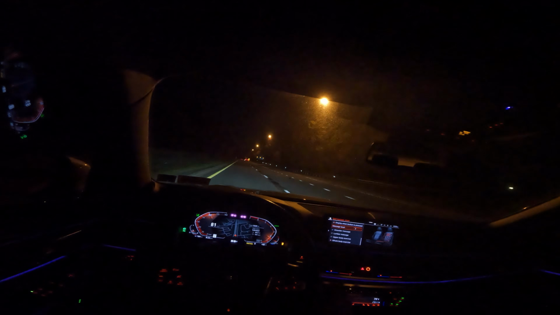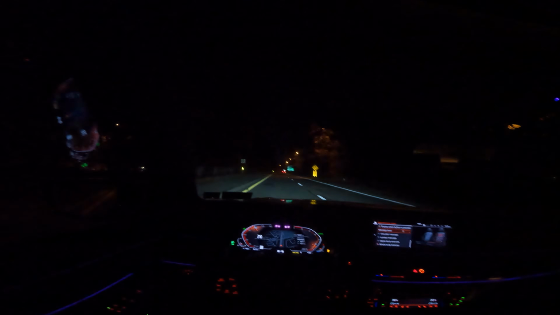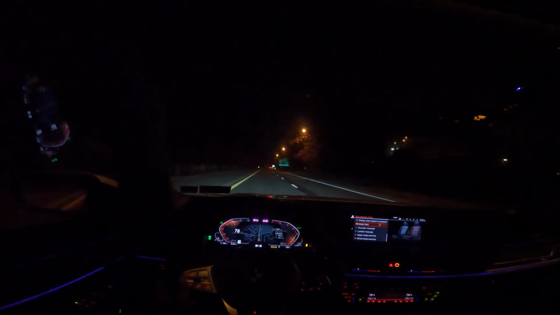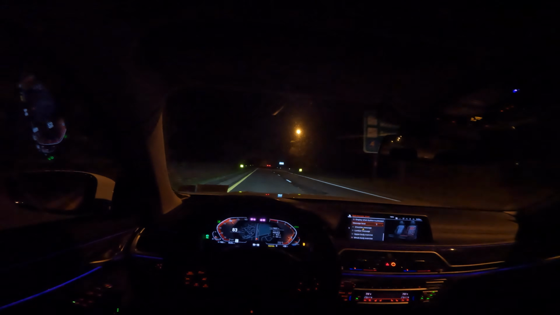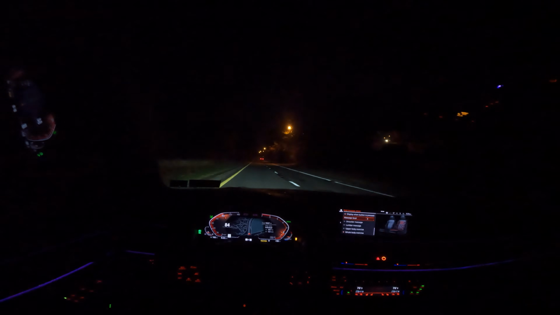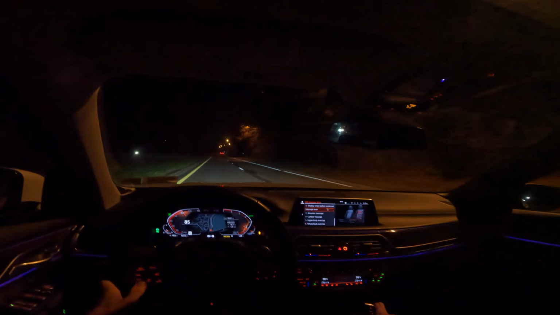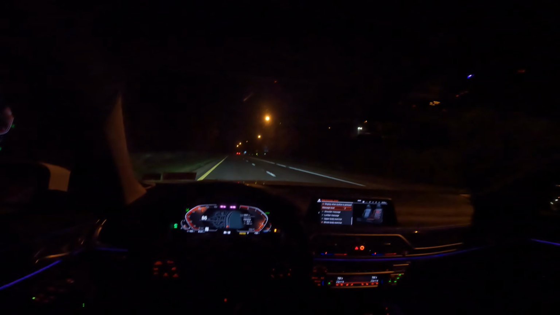The 7 is more like the 5 Series, a boxy, big luxury limo basically, the upgraded version of the 5. So it doesn't really get any better than this when it comes to luxury. I guess the X7 might be a little bit better just because it's an SUV and it's a little bigger. But what kind of car's got interior lighting and massage seats other than top of the line stuff?